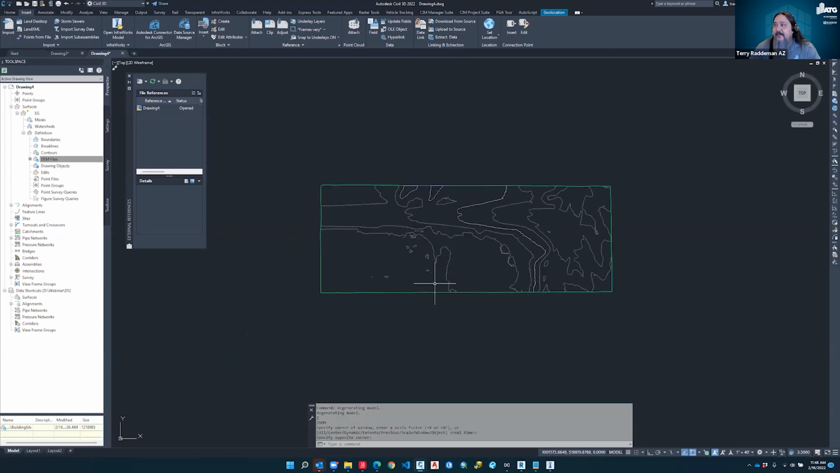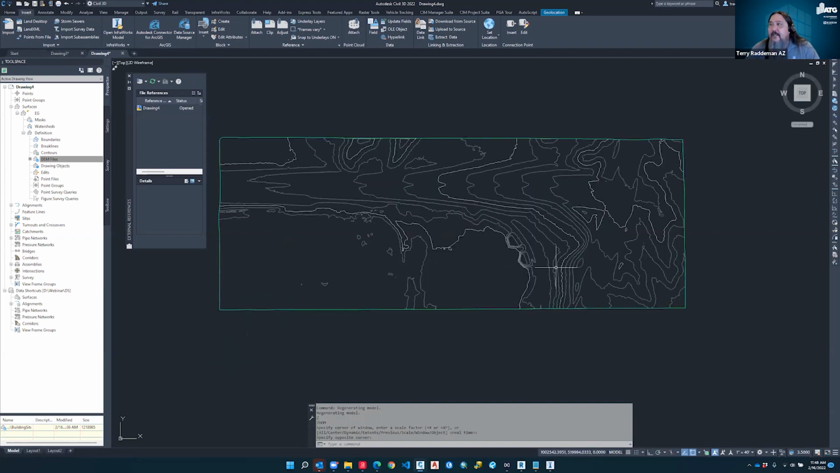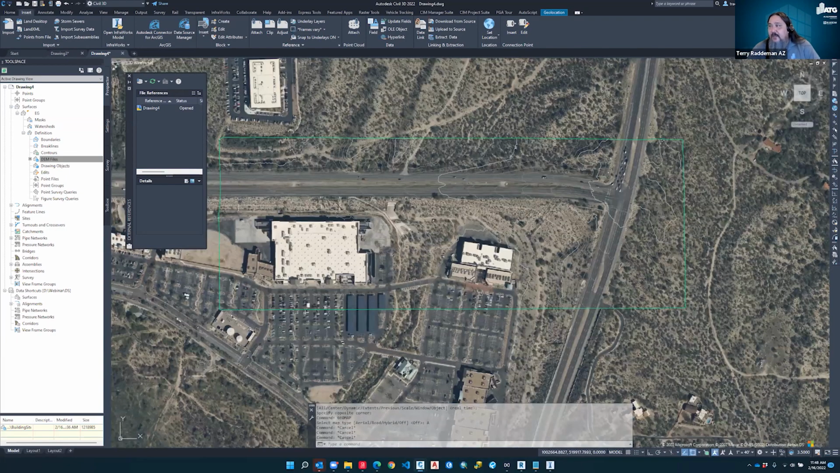And let's look at our contours. And since we have our coordinate set, let's turn on the geo maps here to bring in Bing imagery. Let's see if we get this to line up. All right.